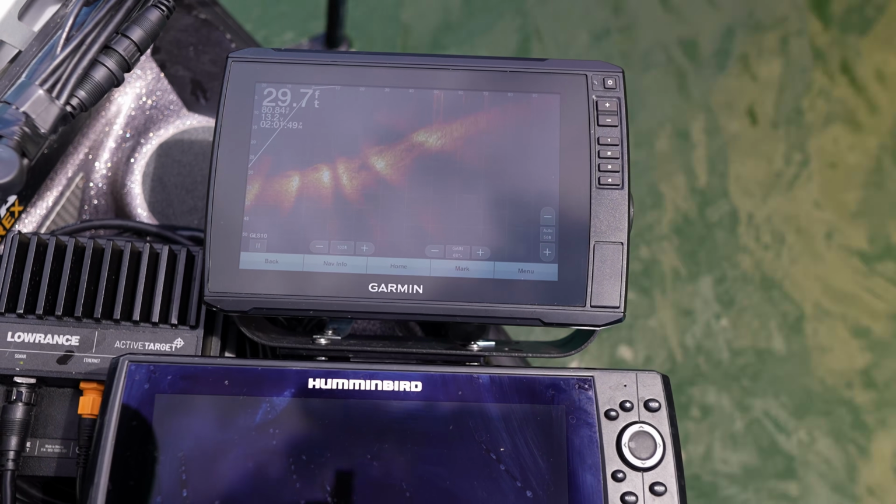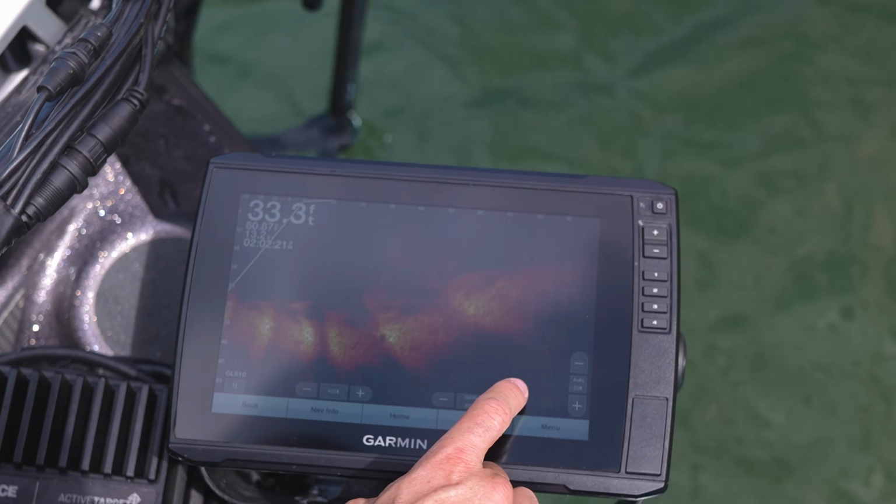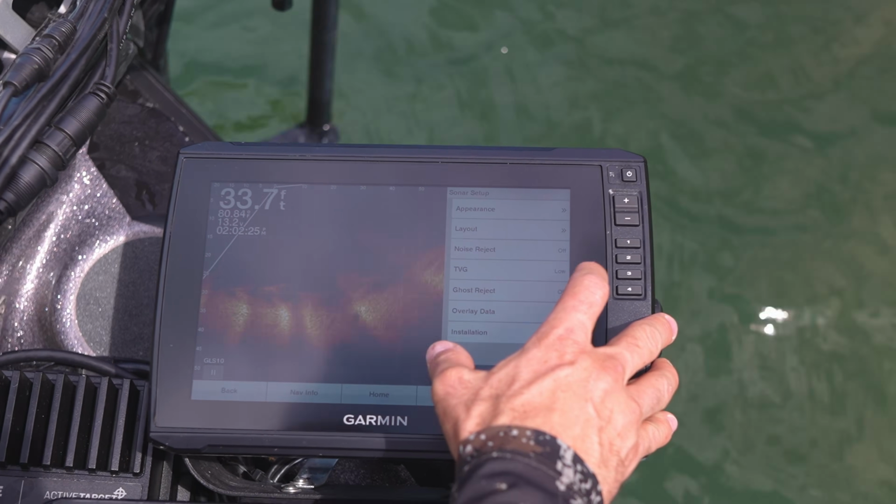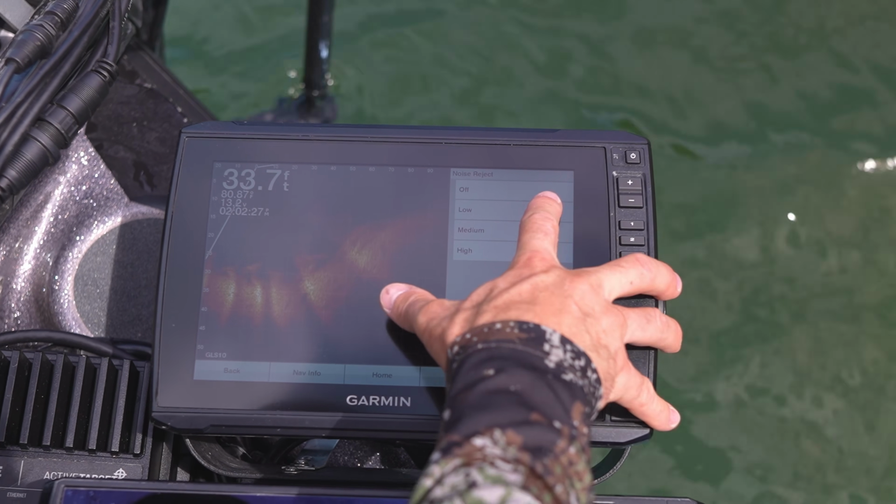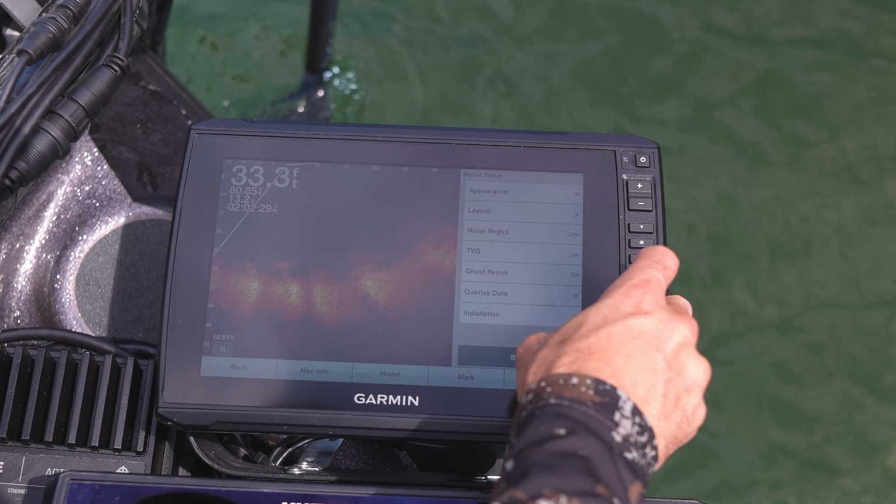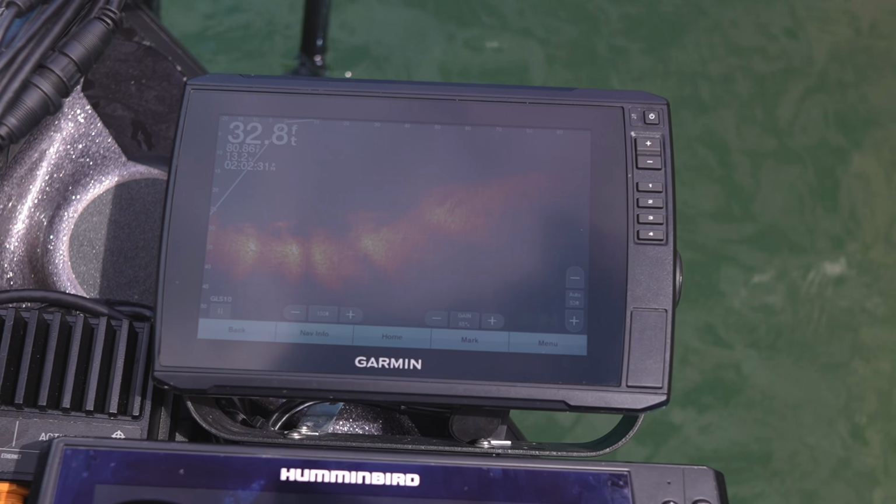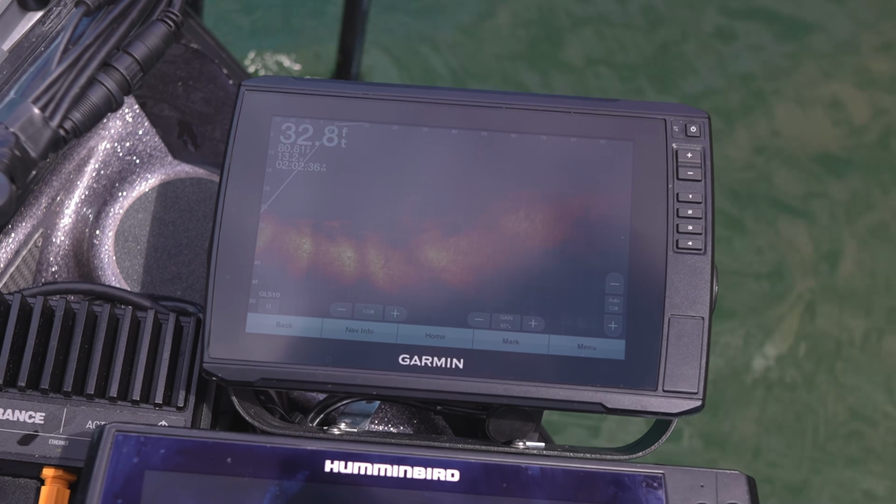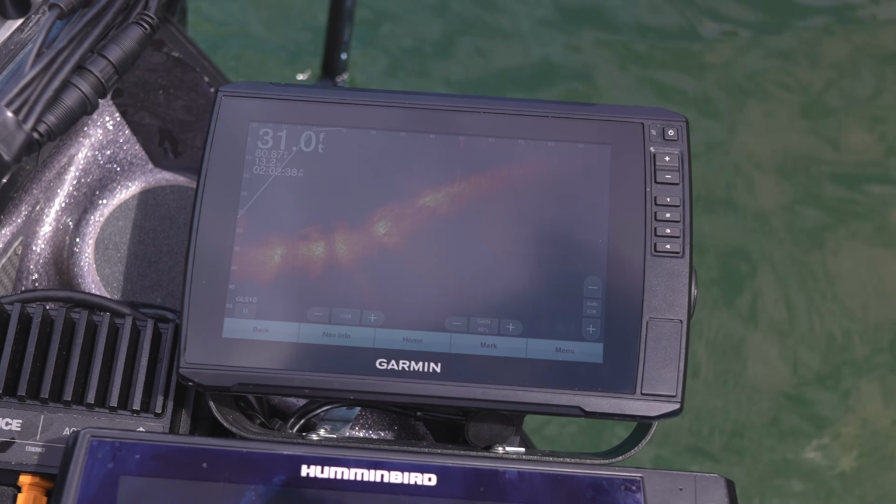I'm gonna bump us back up here. Just bear with me for a second. 63, 64. Again, I'm gonna go in here, play with these. I'm gonna put noise to direct on low, see if we can. Seems like we're getting a lot of cloudiness. The water's not crystal clear. That's a big part of it.